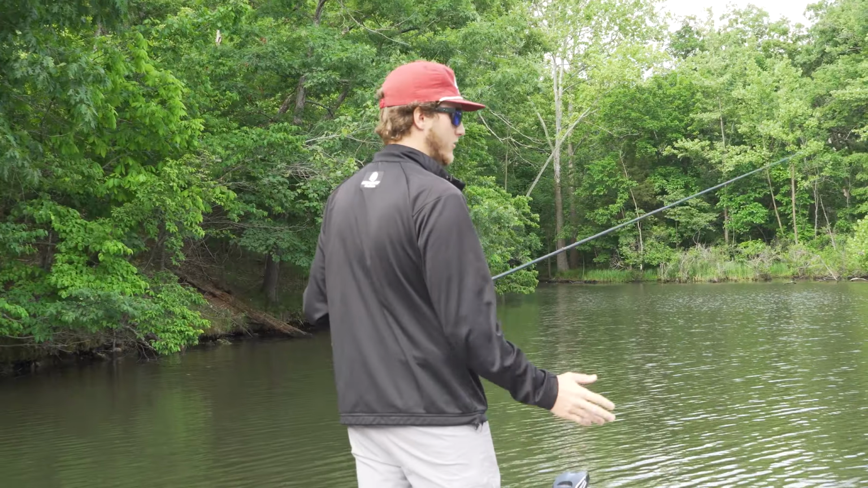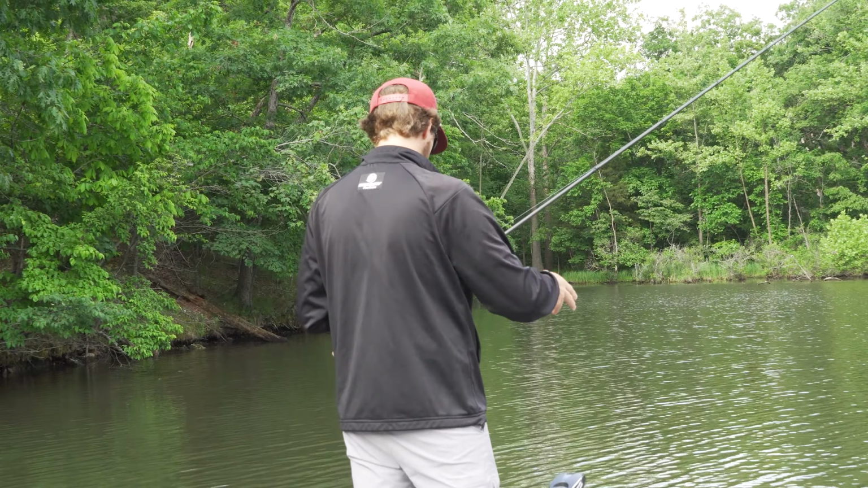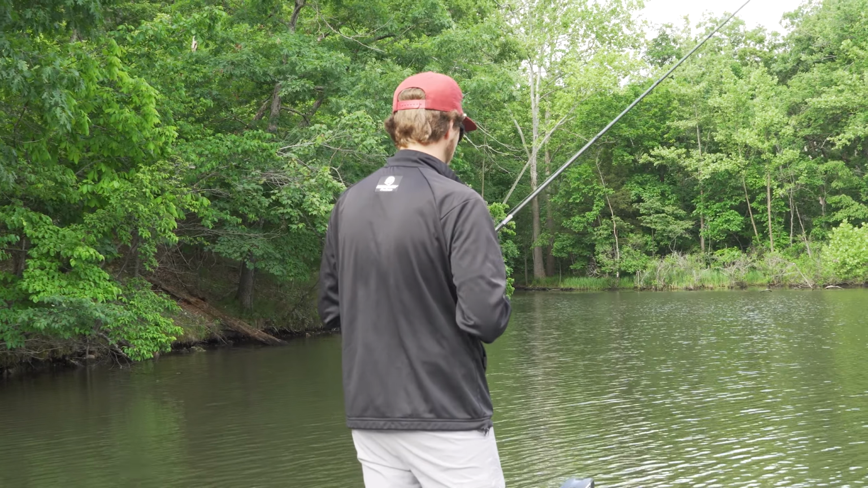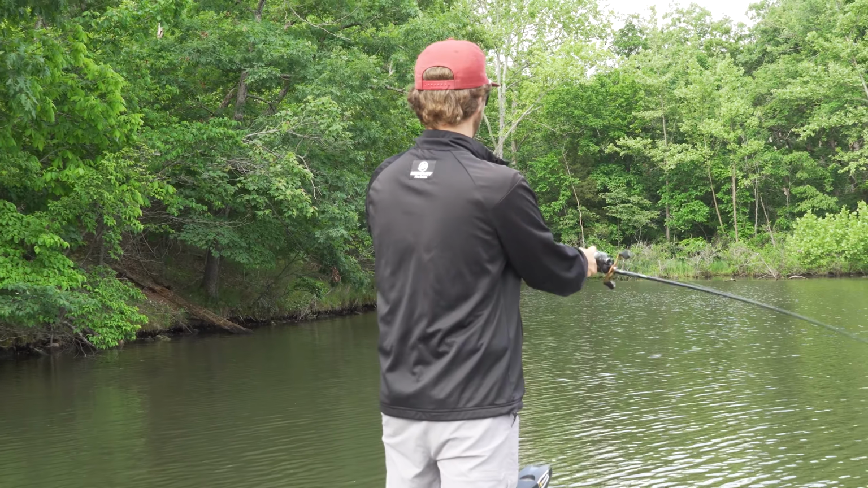So when I see something like that, the first thing, I'll throw that popper over top of it, see if there's something that's real active, but then I'll pick up a Texas rig crawl style bait, and I'll just sit here and fan cast around the edges of it, behind it, and just drag through it for a little bit, just to see if we can trigger one of those fish to bite my crawl bait.